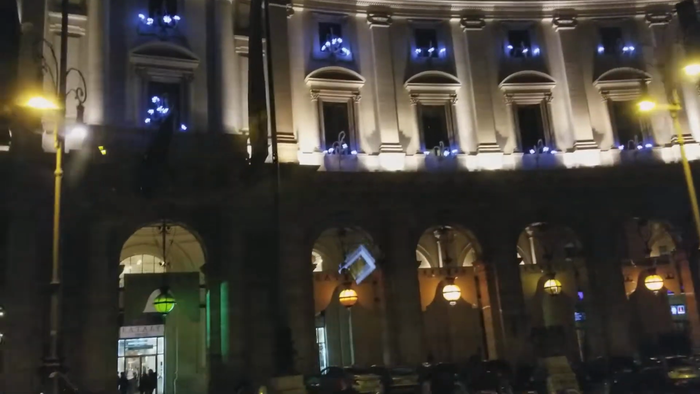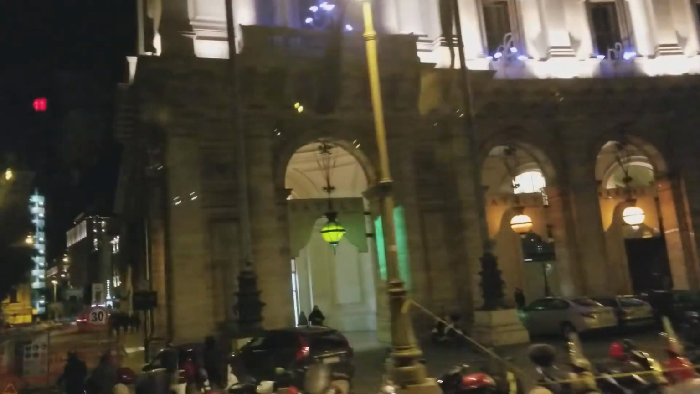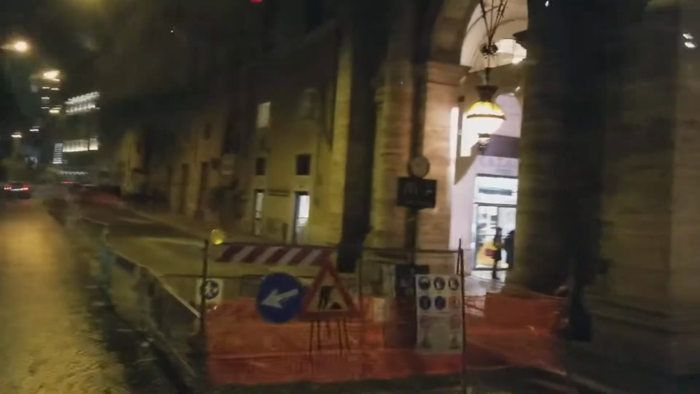And going this way in a very short time, we'll be in a few blocks, we'll be reaching our hotel.